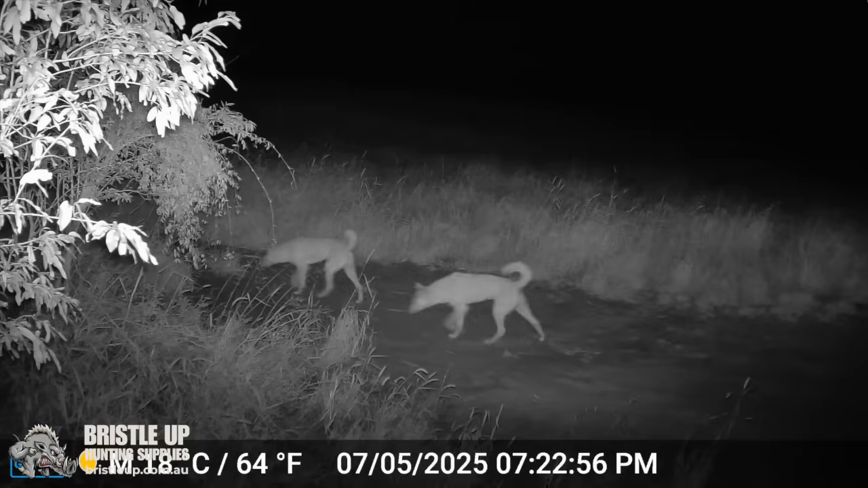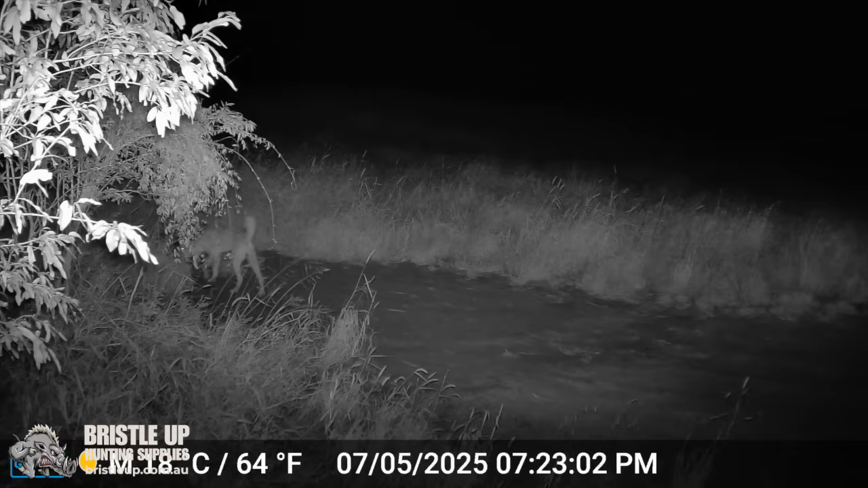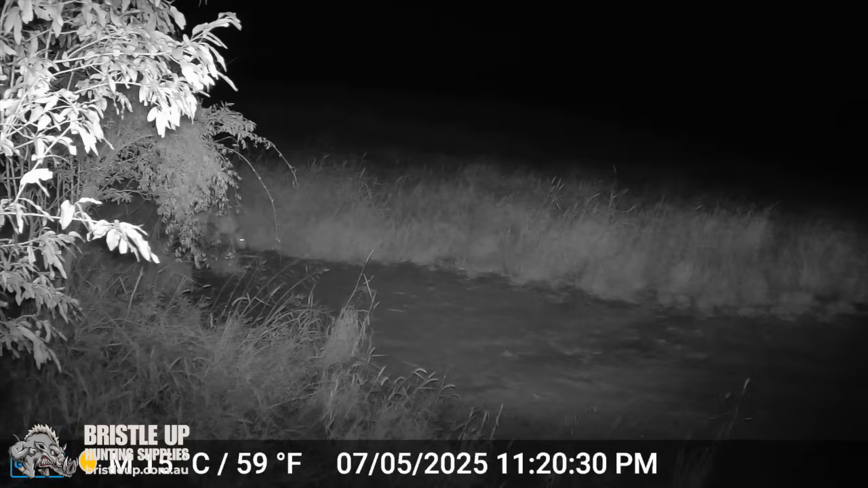Right, I'm just heading up now to go and check these traps again. I think it's been a couple of weeks anyway. But a couple of dogs walked past the traps last night, and past the camera anyway. Two of them went back one way, and another one came back, and he was a bit wary. I think he did smell the scent there. He was a bit wary of the area.